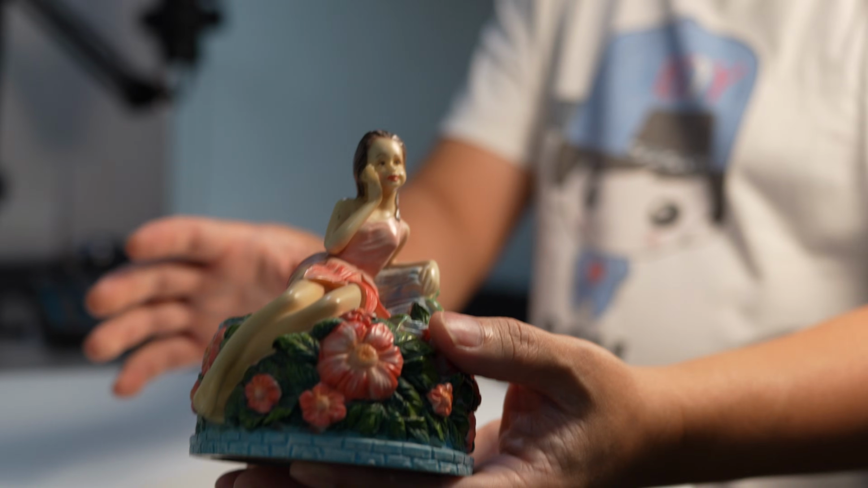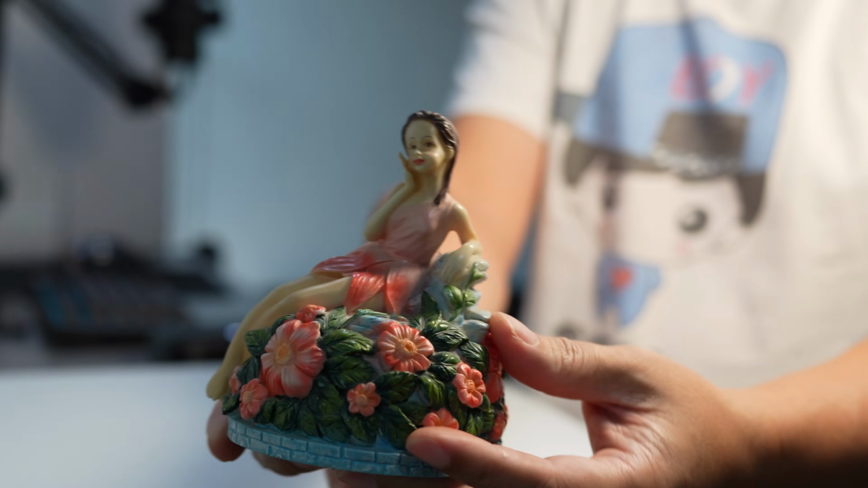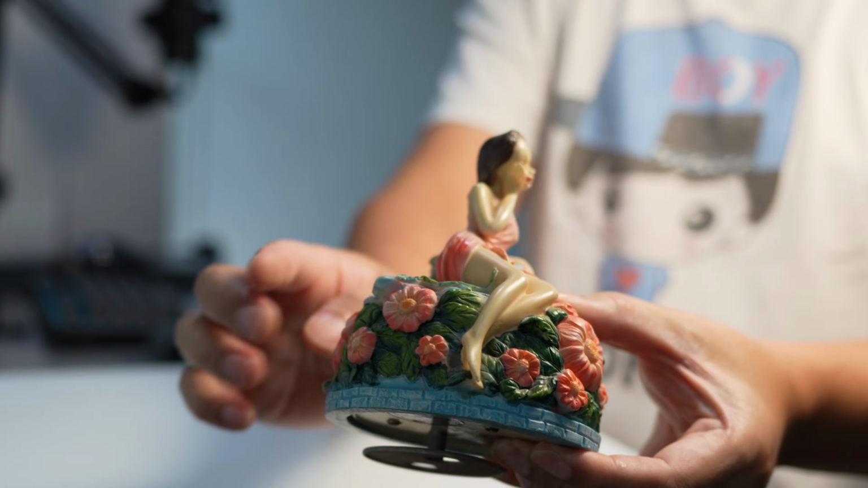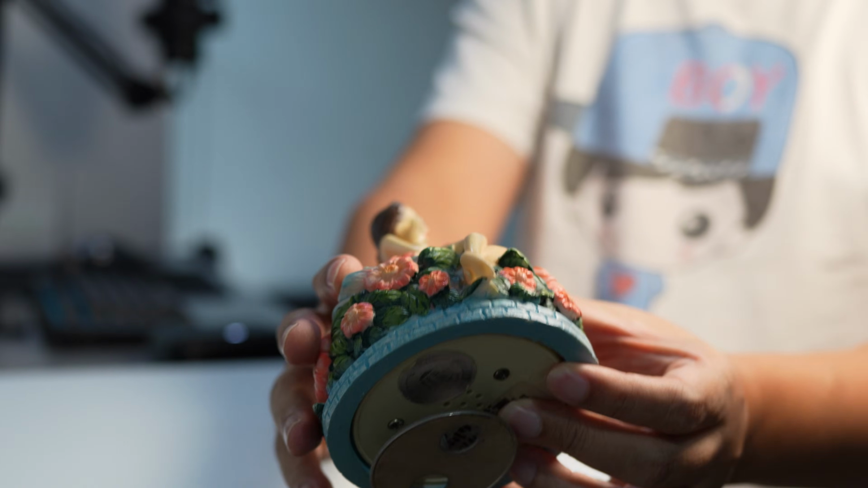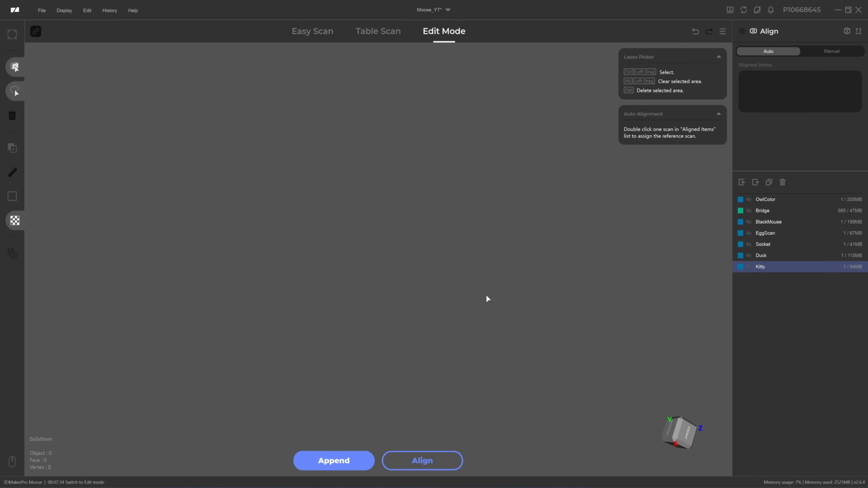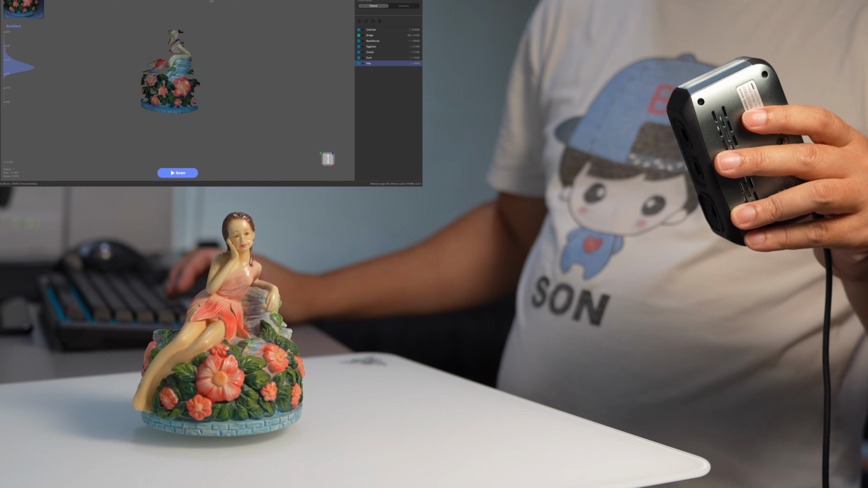Okay, next I make a 3D scan of this fairy, and my kids used to call this a mermaid, and one of the audience says fairy. Yeah, I think so. It has no fish part. I will scan with the color.